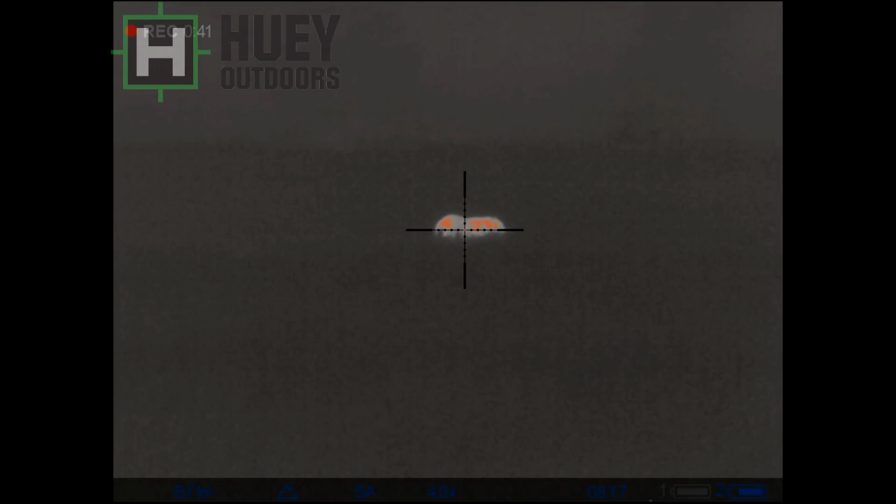This hog is at about, again, 60, 70 yards. This is the native 4x magnification. Headshot.